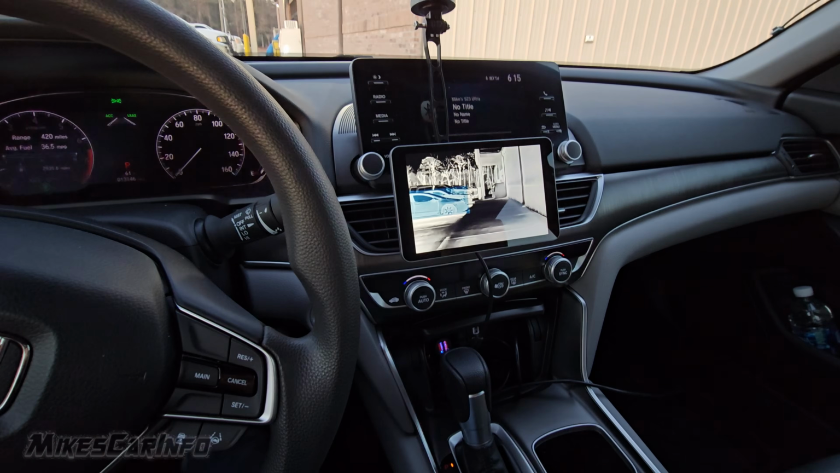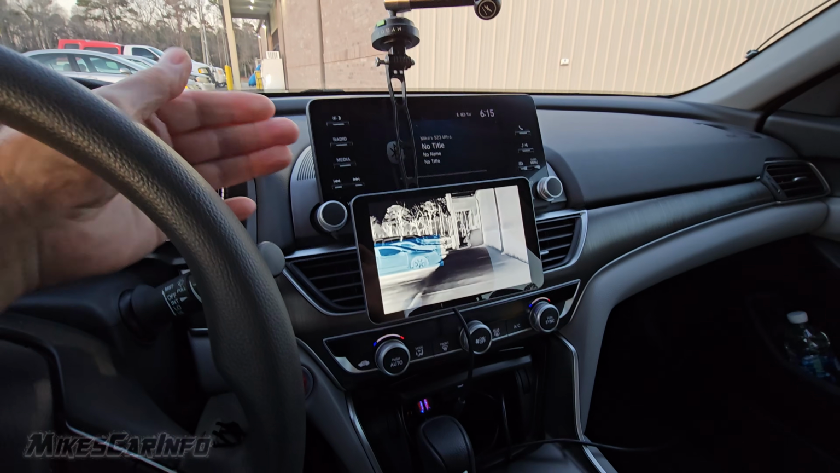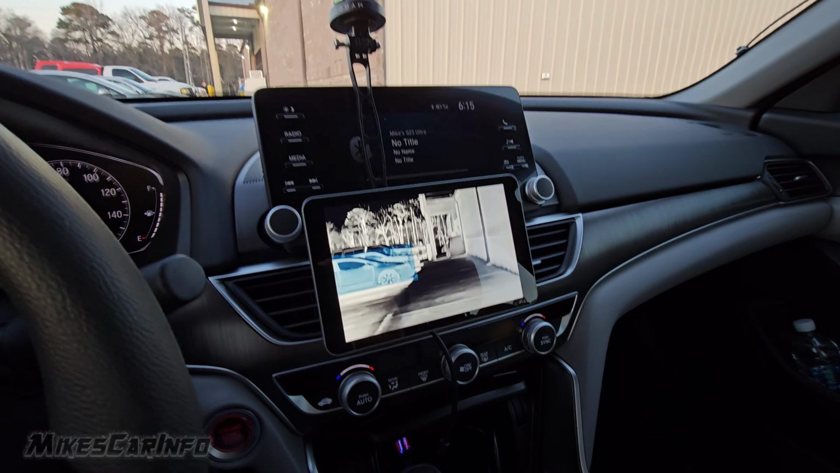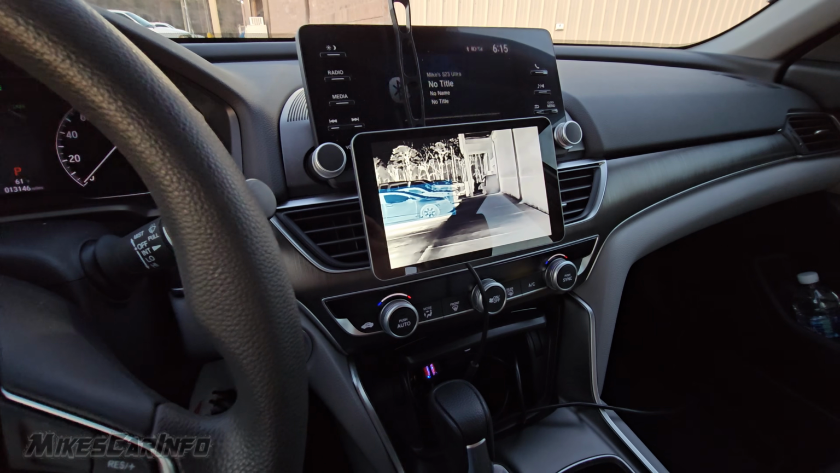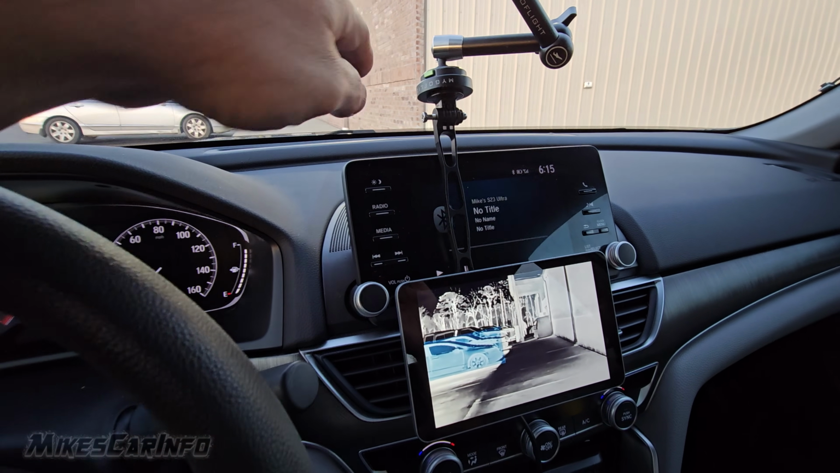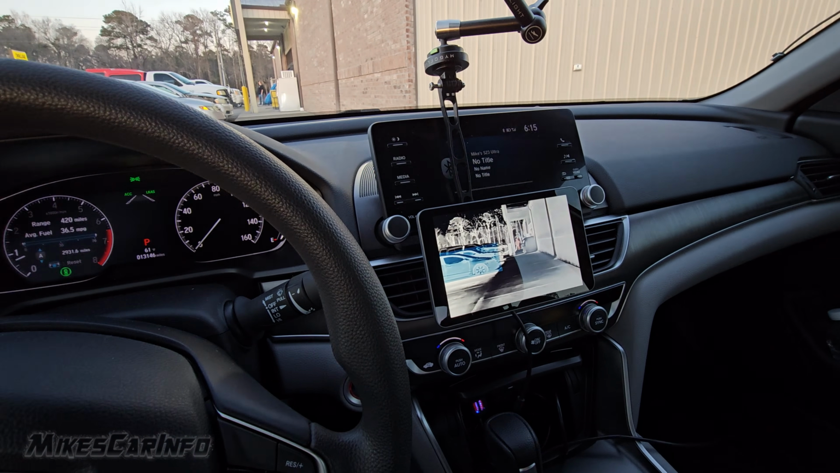This is how I have it set up. Now, it depends on the vehicle, right? I just have it set up just for recording purposes. So you can see it's just kind of like a suction cup there to the windshield, and then there's the screen there. So it's not really ideal. I wouldn't permanently put it here. What I'd probably do is mount it behind the screen, popping up here, but make sure it's not obstructing my visibility or anything. Depends on the vehicle.